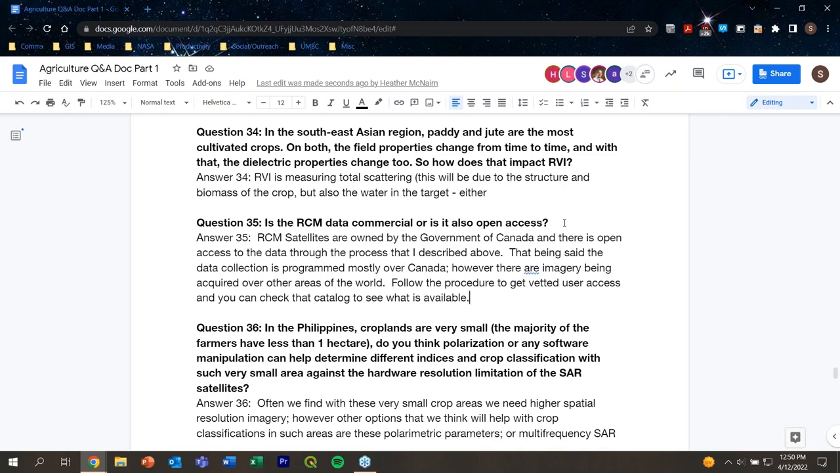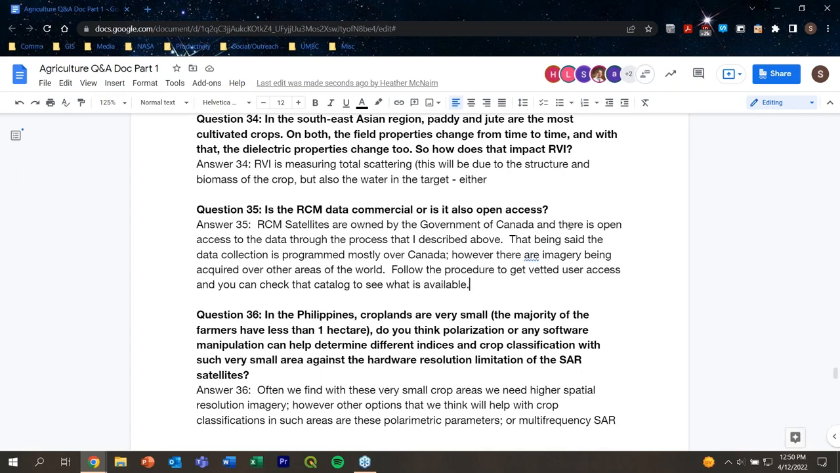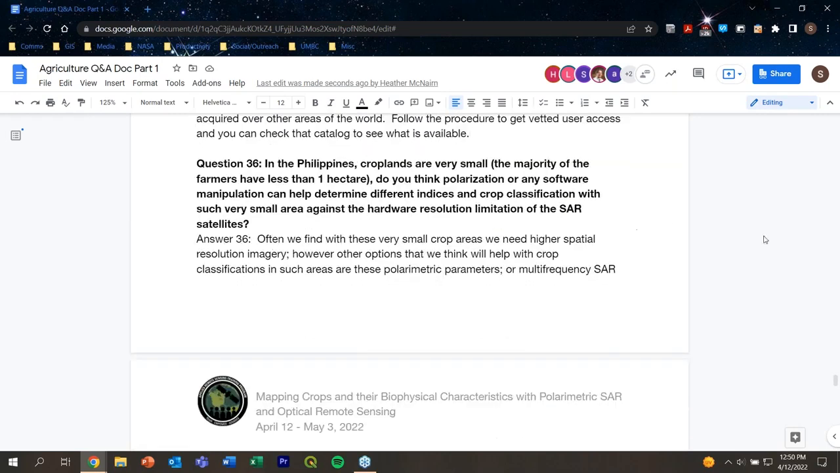Thank you, Laura. Question 36. In the Philippines, croplands are very small. The majority of the farmers have less than 1 hectare. Do you think polarization or any software manipulation can help determine different indices and crop classification with such very small areas, against the hardware resolution limitation of the SAR satellites?